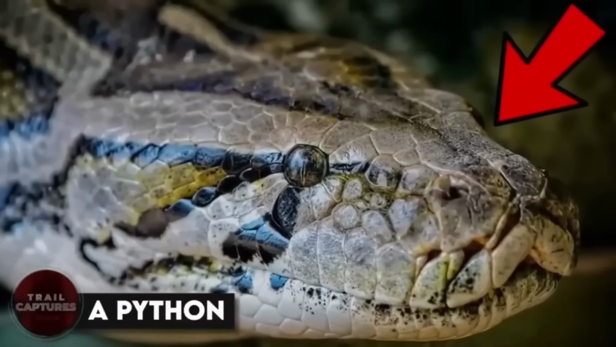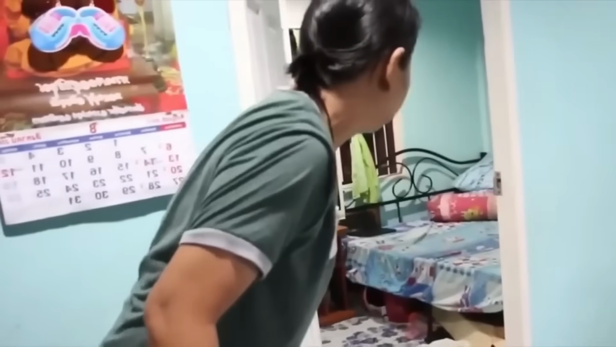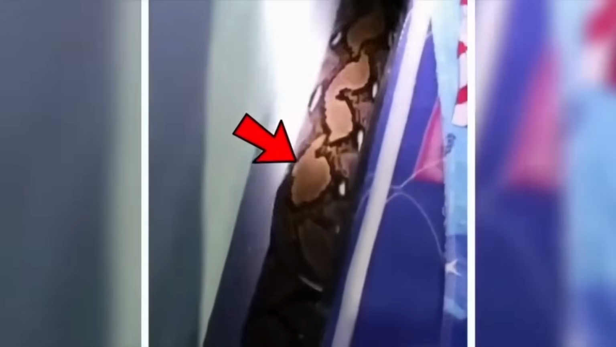A python. So let's tell you about this wild incident that went down in Thailand. One mom, Thanapum Laken, who's 42, woke up one morning to find their dead kitten in her house with bite marks all over its body. When she went to her son's room to investigate, she found a massive 10-foot python just chilling under the bed.